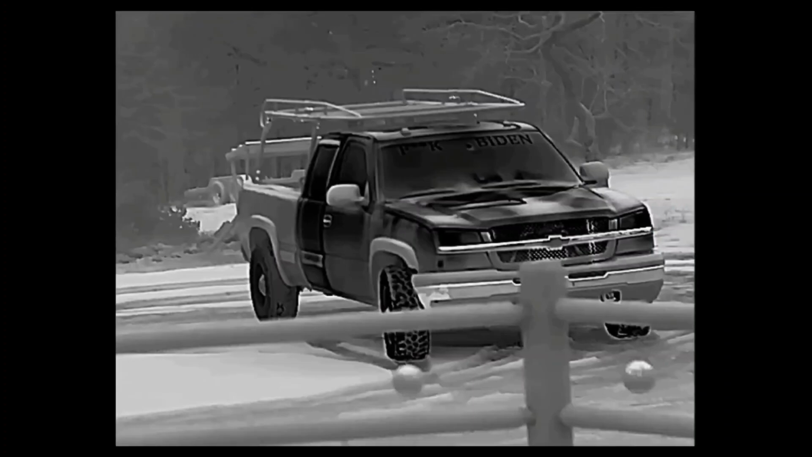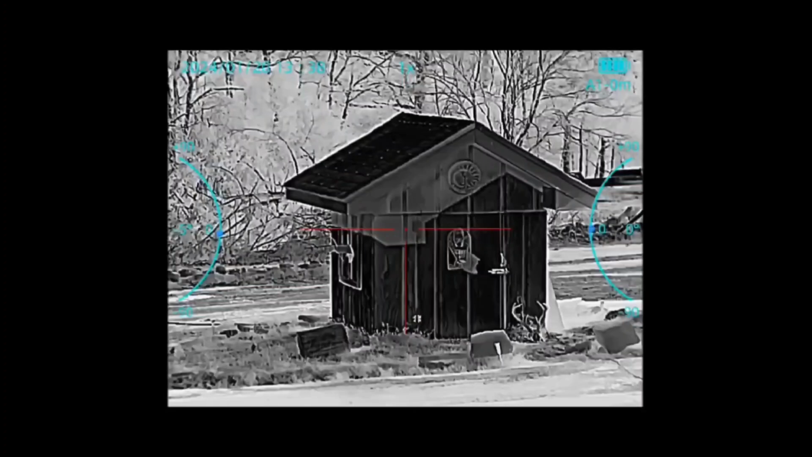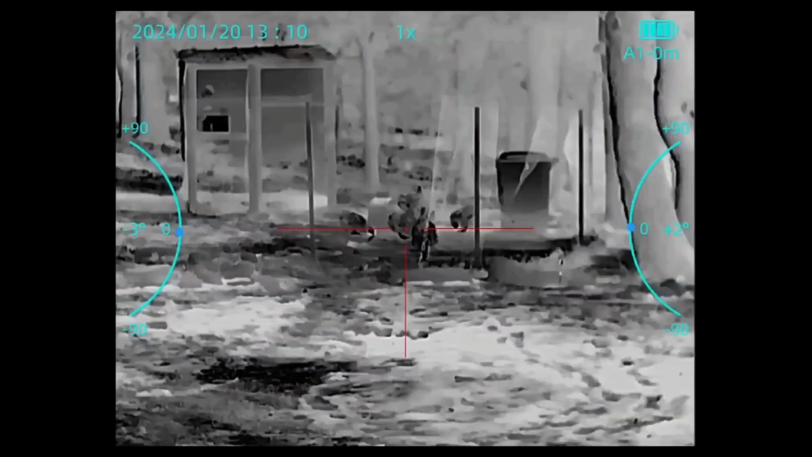So I'm going to go ahead and wind the video down with some still shot images. And as we scroll through here, you can look at, again, the level of detail just in the images alone. There's also a way to tell which ones were taken during the daytime and which ones were taken at night. So if you know, leave a comment. All images were taken under black hot mode, so pretty darn cool.